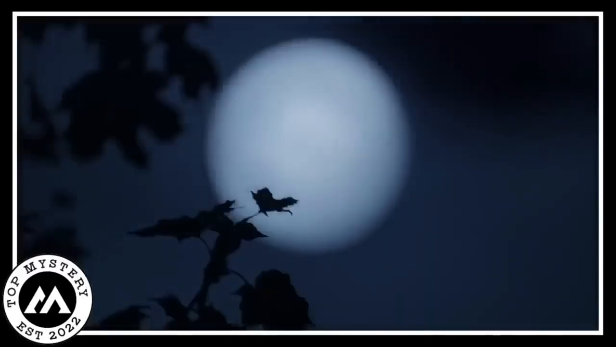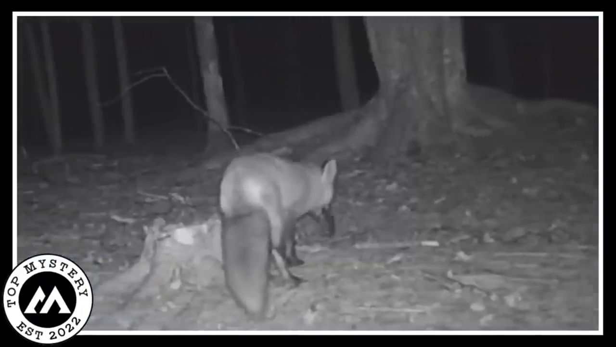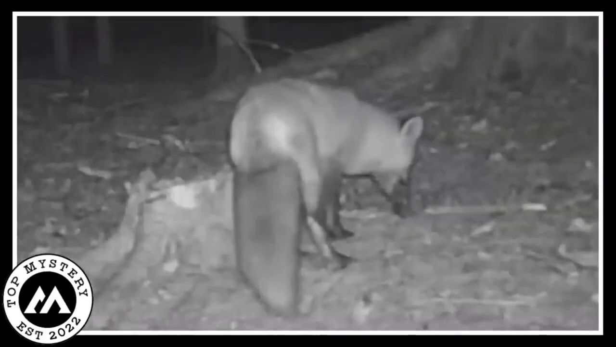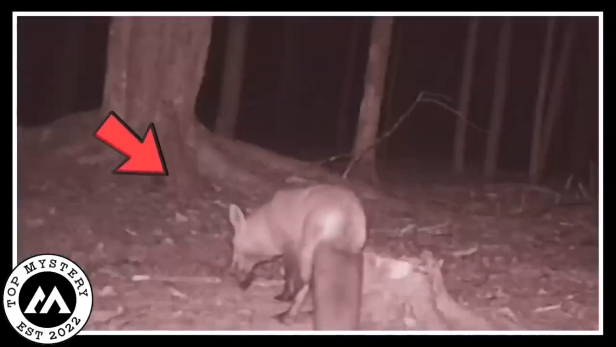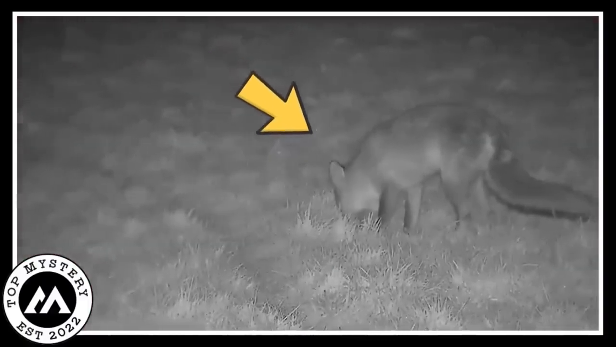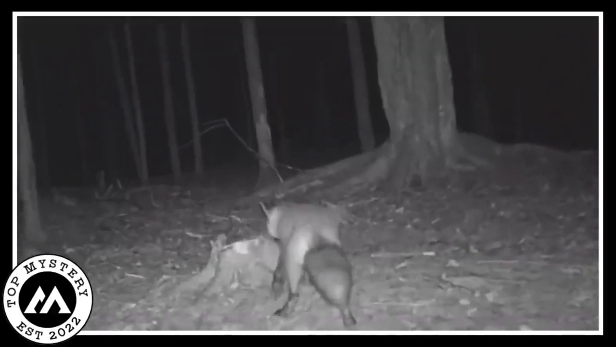The creepy glow of the moonlight highlighted the fox's sleek fur as it indulged in the unexpected meal. The tiny creature came to a night diner, nibbling down at the mouse with its sharp teeth. The forest, normally filled with mysterious sounds, witnessed the silent spectacle of a fox enjoying its nightly feast. The trail camera, like a silent observer, captured every moment of this unexpected dining experience in the heart of the woods. The footage revealed nature's circle of life as the fox, guided by the cover of darkness, savored its meal under the watchful eye of the hidden camera.